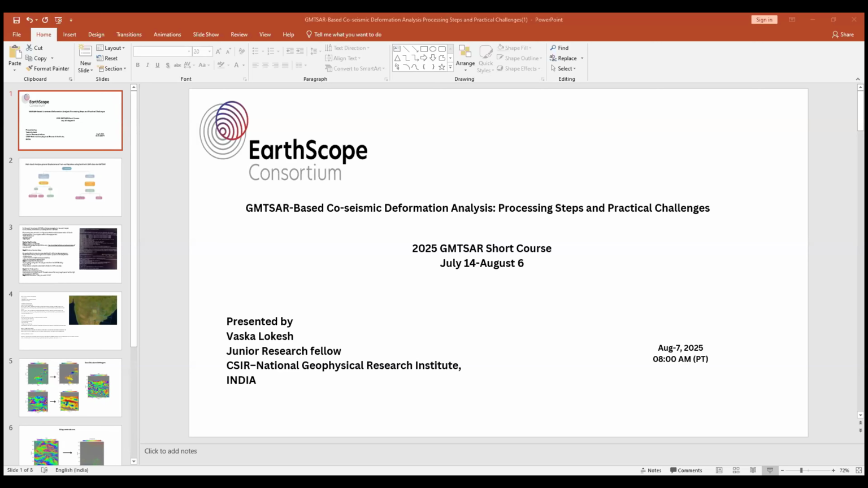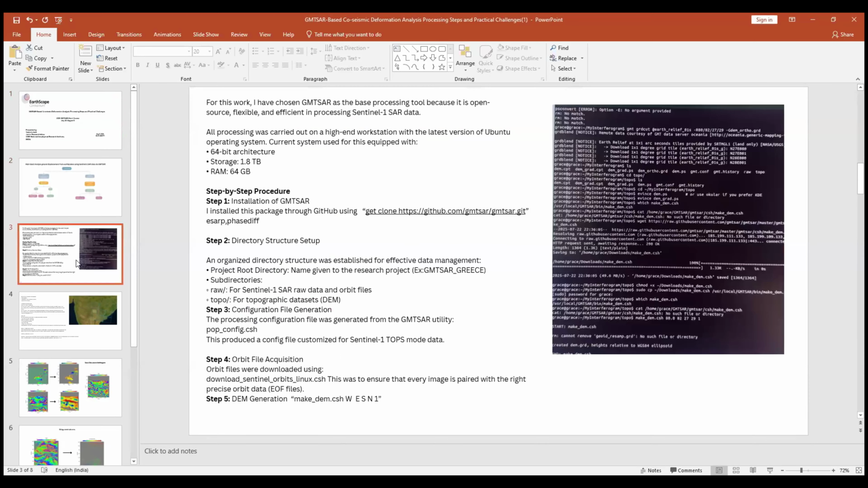errors and challenges. For this work, I have chosen GMTSAR because it's open source, flexible, and efficient for processing Sentinel SAR data and LOS as well. I'm using a workstation compatible with 64-bit architecture, with storage capacity of 1.8 TB and 64 GB of RAM. I think it's well suited for this work, and I will demonstrate step by step what I have gone through and where I faced the challenges.